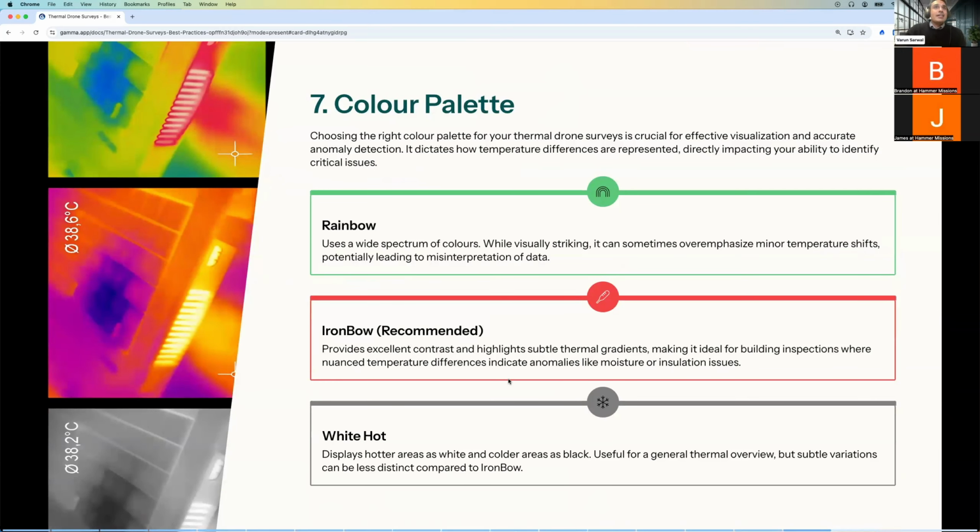Some of the final points here are around color palettes. Everyone's probably got their favorite color palette. It gets people excited, we're all getting all this colorful data. But when it comes to color palettes, we find that actually the iron bow palette, or the iron red palette as it's called in some places, tends to be the best. This is the palette that you see in the middle of the pack over here. It provides really good contrast, and it allows you to highlight the subtle thermal changes. It also allows you to pick up on moisture and insulation related issues.